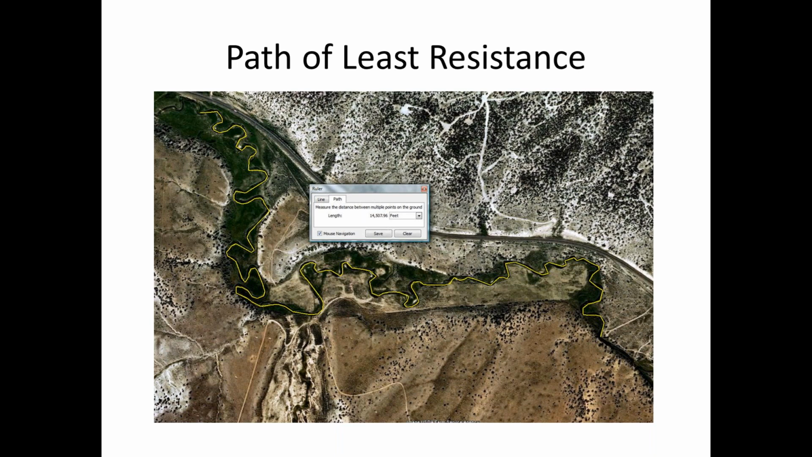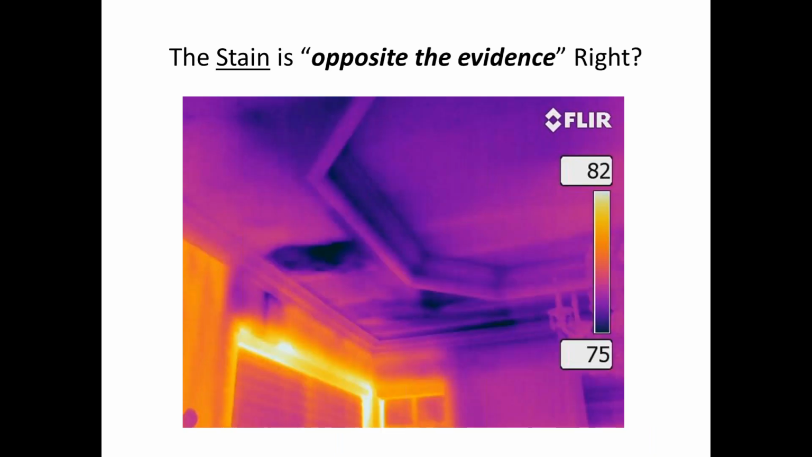This is an example of helping you understand that water does not care how long it takes to get to where it's going. So when you see that stain in the ceiling, understand that it may have migrated from many feet away, and then just happened to show up at that point. So imagine lakes, rivers, and oceans. The water will travel down the river and go into a lake, and then you see this stain or water spot, and then it'll travel down to the ocean, which is where it presents itself.